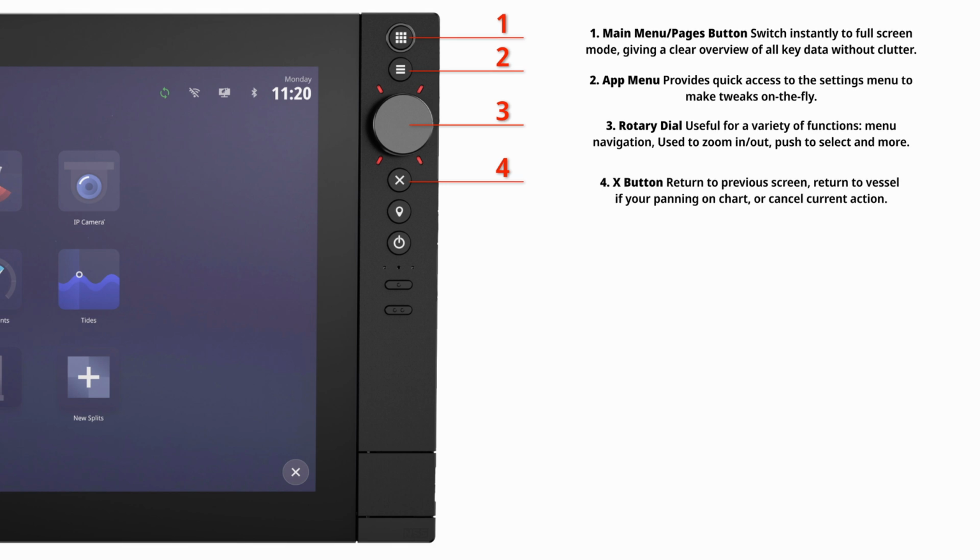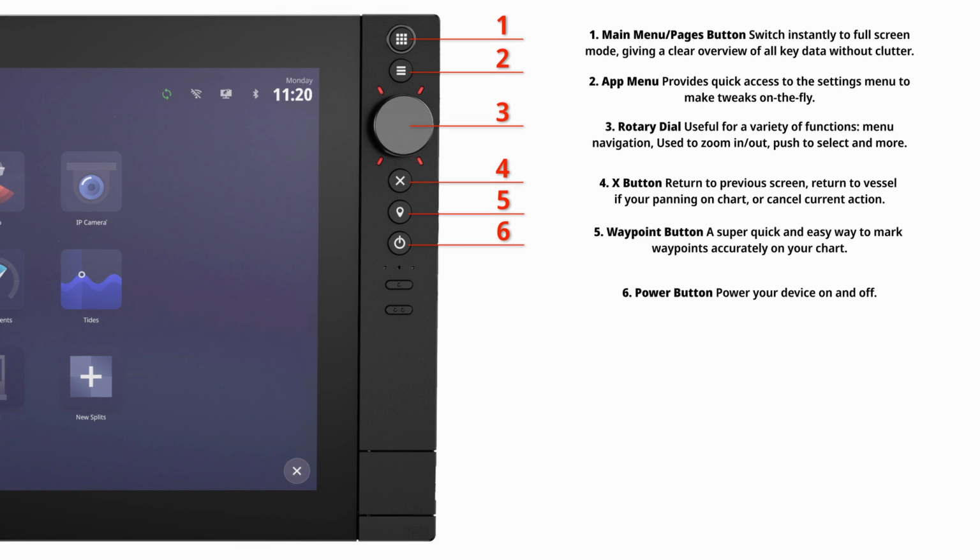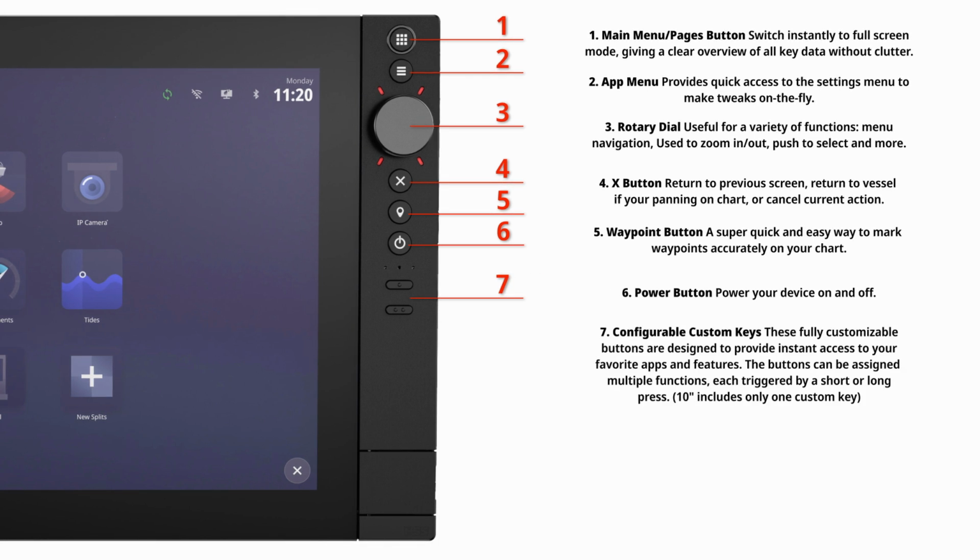Number 4. The X button exits the current action or returns to the previous screen. Number 5. A dedicated waypoint button immediately marks a waypoint. Number 6. The power button powers the device on and off. Number 7. NSS 4 introduces new custom keys.